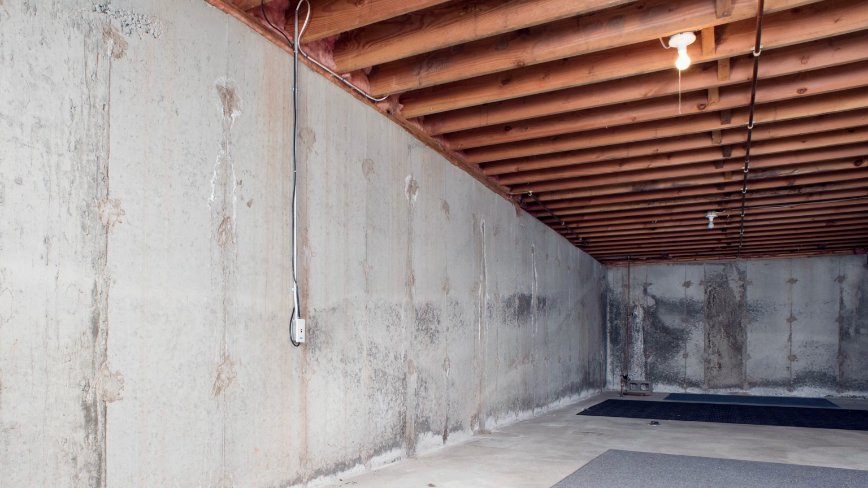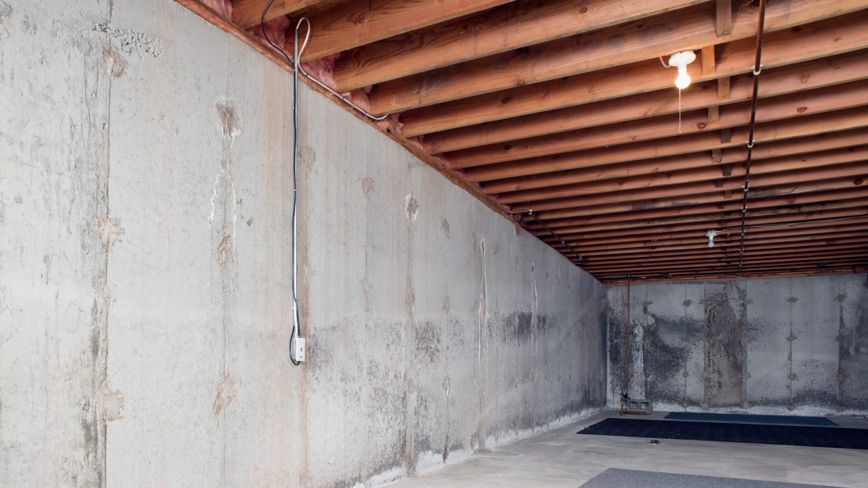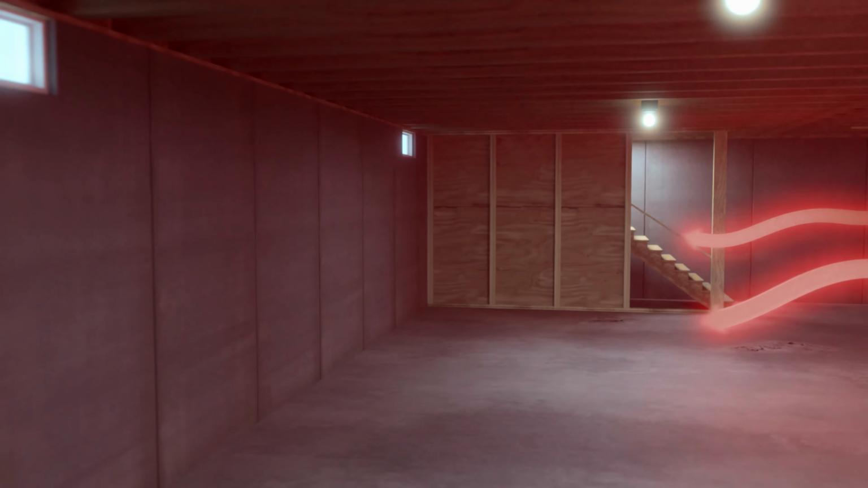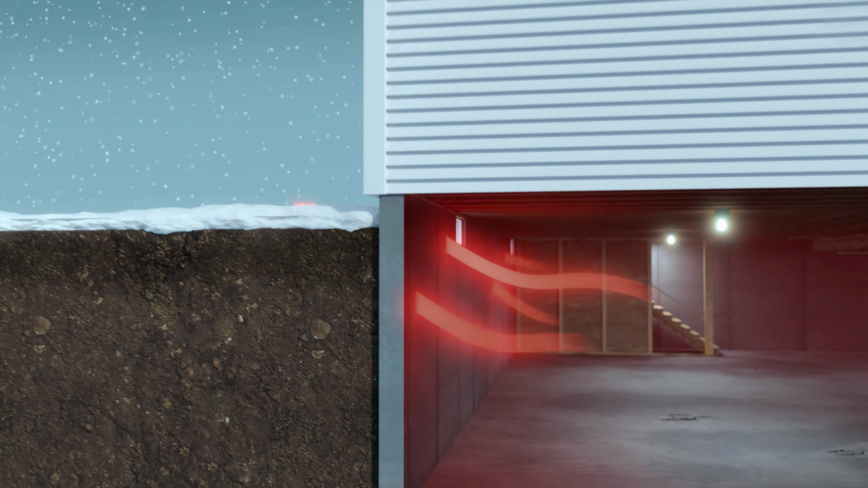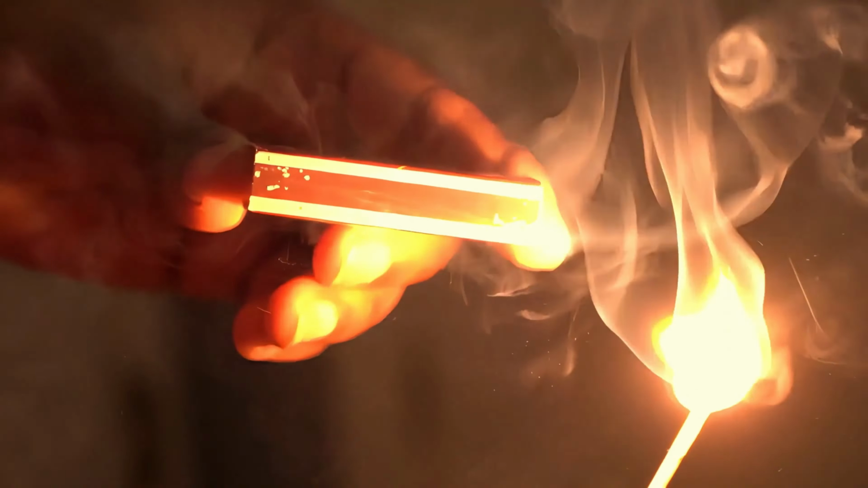Now, in this particular house, the ceiling of the basement or the first floor is not insulated, and that's common. It doesn't have to be insulated necessarily. Some homes are, but we are losing heat through this foundation. Heat moves from more to less. To calculate the amount of heat that we're losing in terms of BTUs, which is about the amount of heat in a kitchen match, we calculate three things.